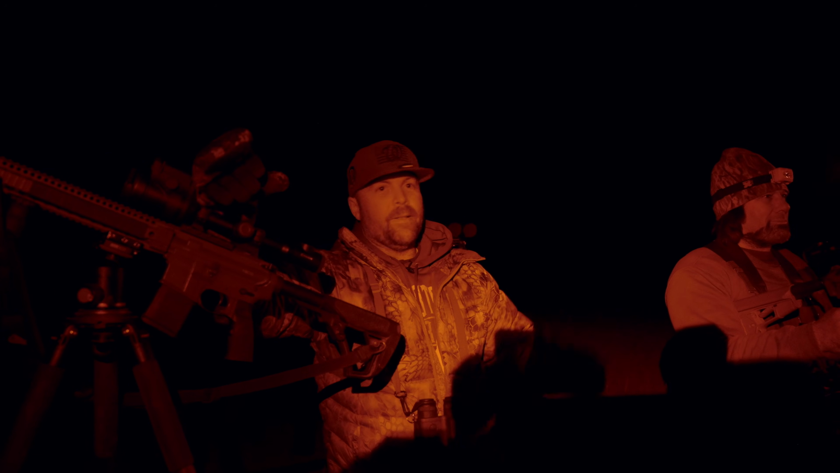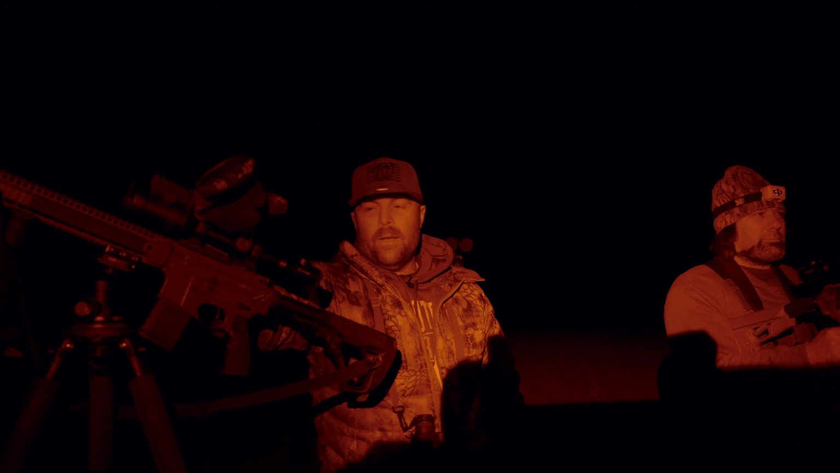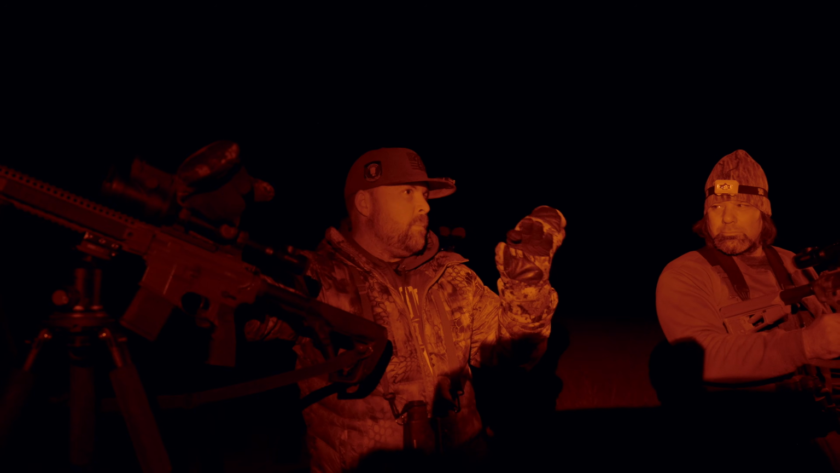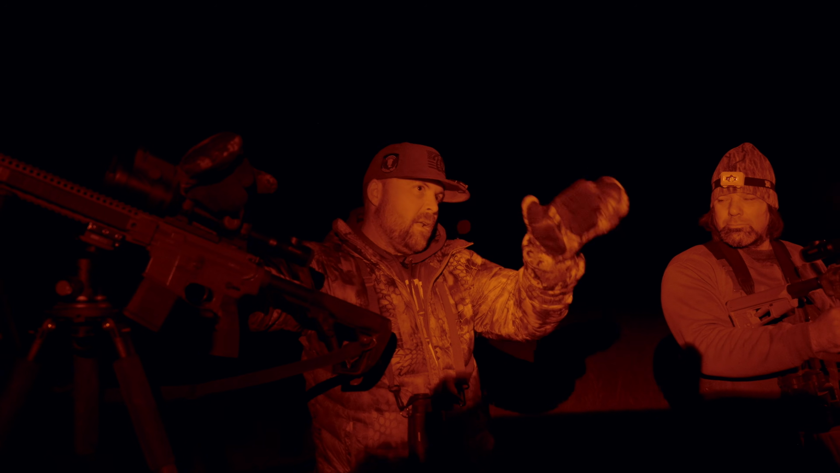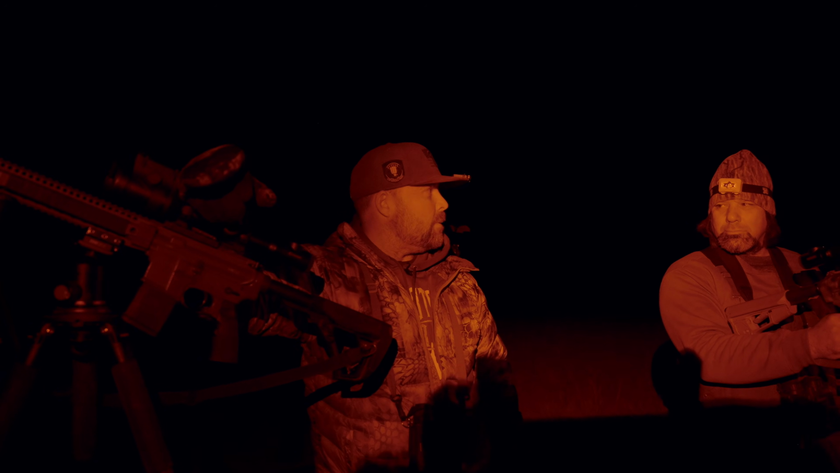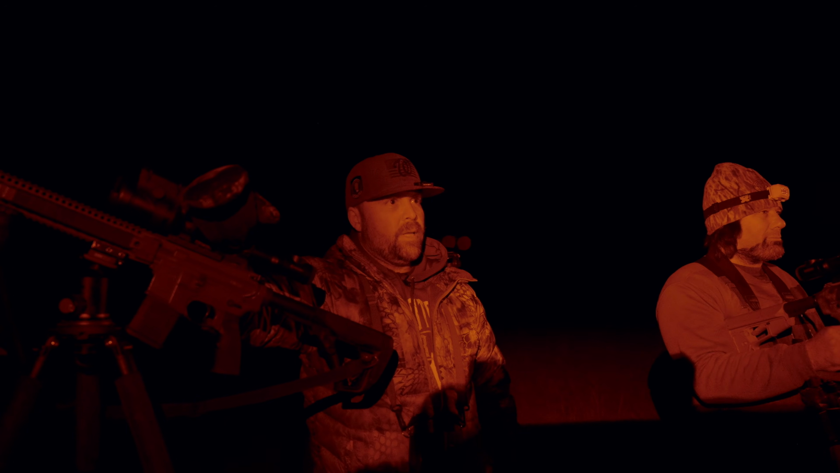Yeah. I think we got one of the other thermals on it at the last minute. That's why I really like that picture-in-picture, because I didn't have to fumble with the zoom and stuff like that. I already had the picture-in-picture at 8x zoom, so I could just get on him, and I knew 170 yards. I hit the rangefinder. I'm like, oh, okay, that's dead on when I got my gun just an inch high at 100. So it worked out pretty good.